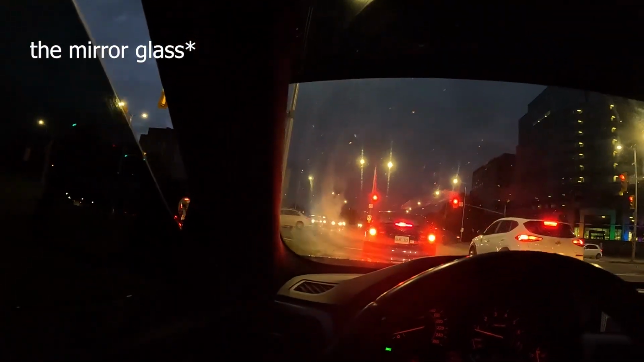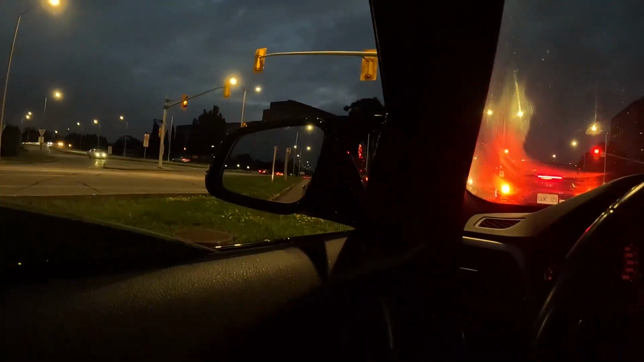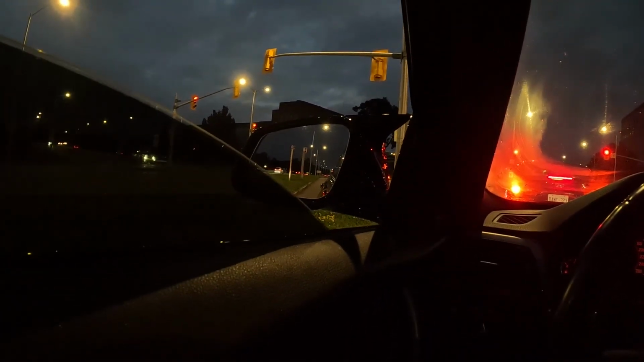Because these mirrors are aftermarket mirrors. Because I had the regular mirrors and one of them was really blurry. So I had to change it. And I just got these ones. They're way bigger. Like I can see everything behind me with these mirrors. Like look at it. It's huge. Oh yeah, look, that one's so far back.